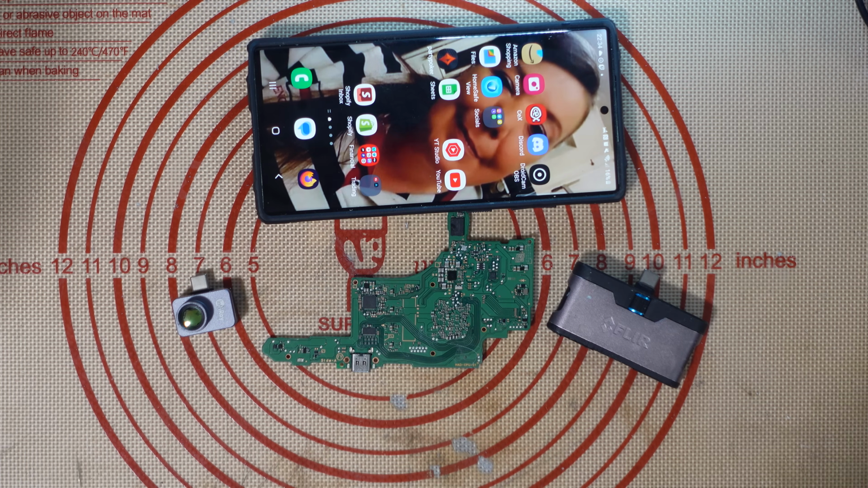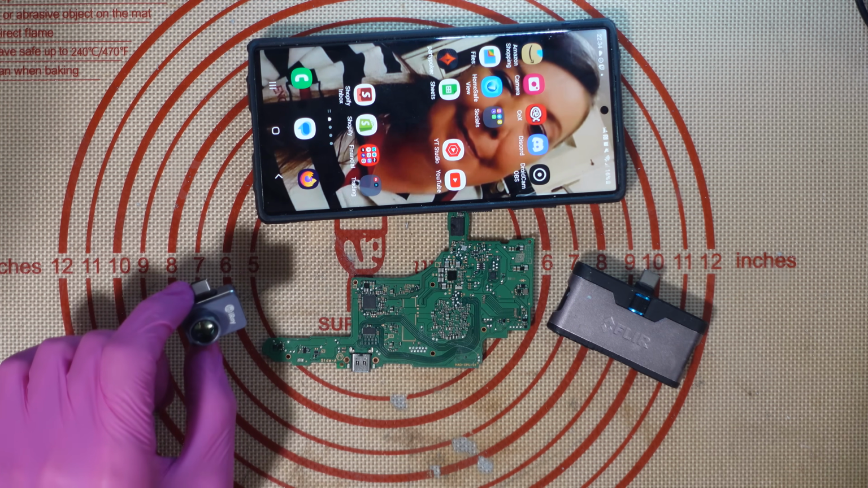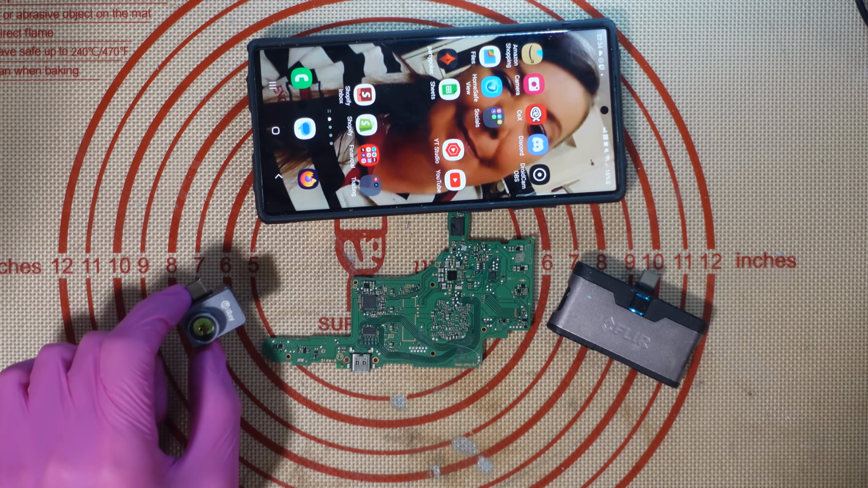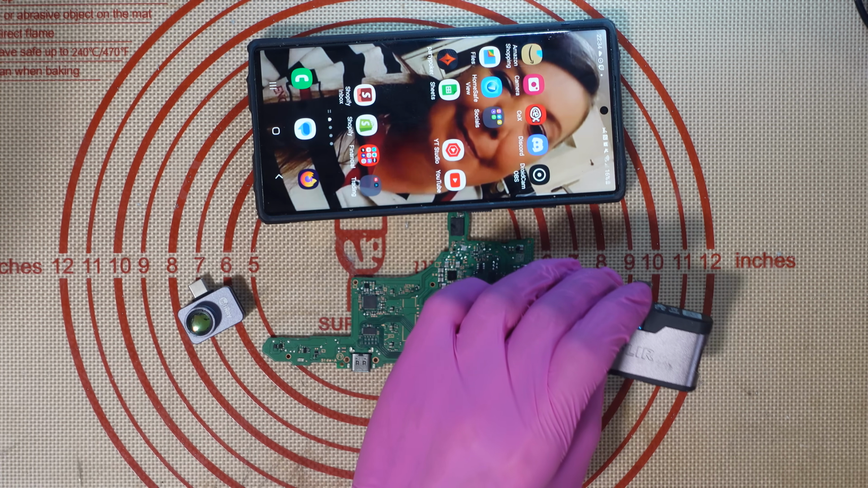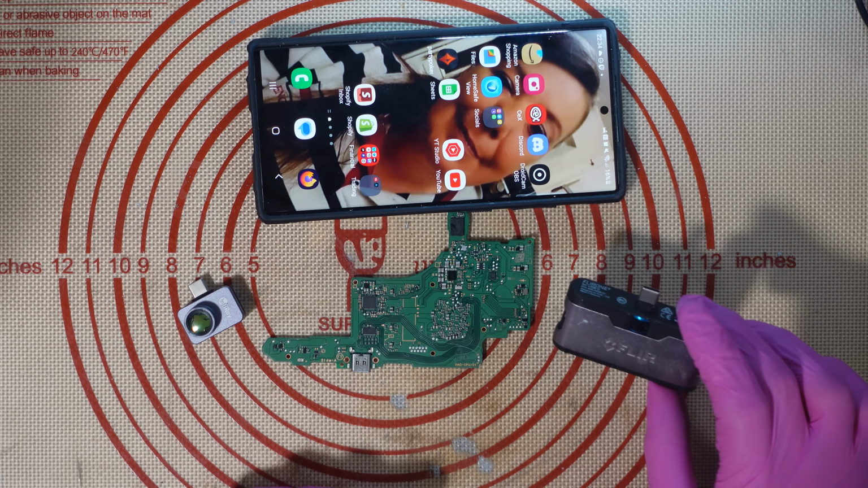So today I'm going to be reviewing the Infiray P2 Pro thermal camera. This is a little mini USB Type-C thermal camera, and I'm going to be pitting that against the FLIR One thermal camera. This FLIR One I bought about 2 years ago and it served me great.